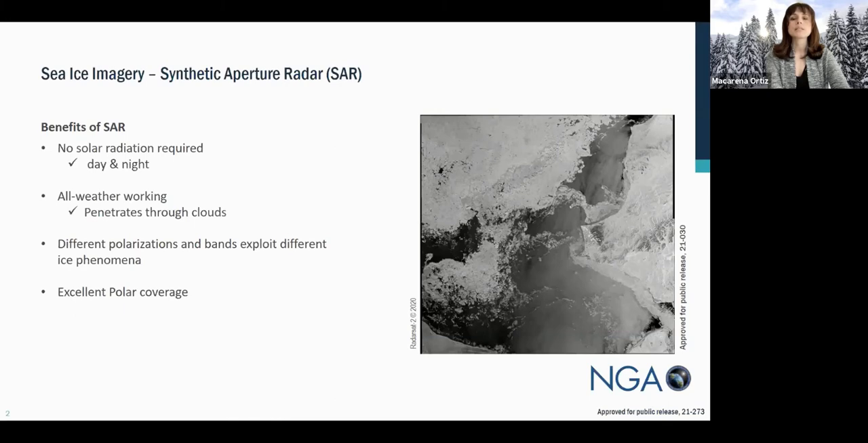SAR sensors have the ability to send energy to the ground in different polarization modes. And these types of polarization modes can discriminate between different ice types and the ocean surface if you use those combinations. And finally, most of the SAR sensors out there and in the future are going to be polar orbiting or near polar orbiting. So we're going to have excellent coverage in those areas. Next slide, please.